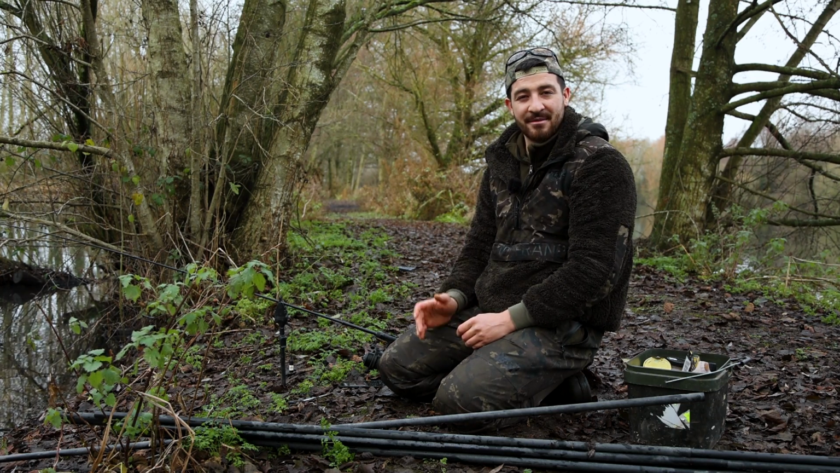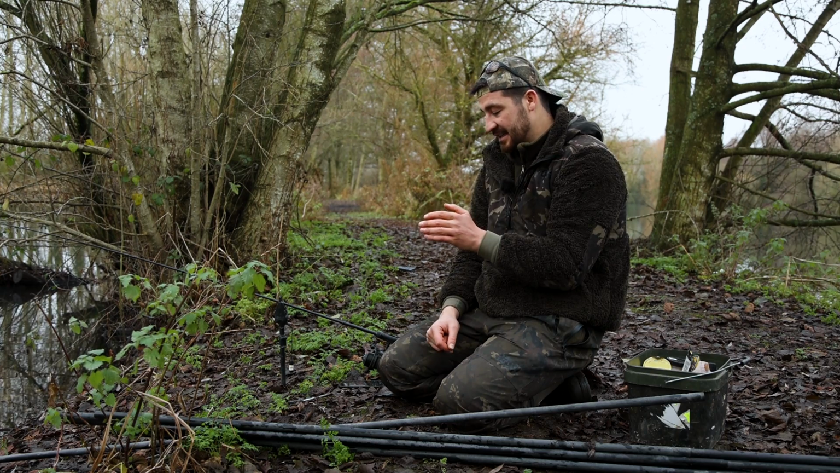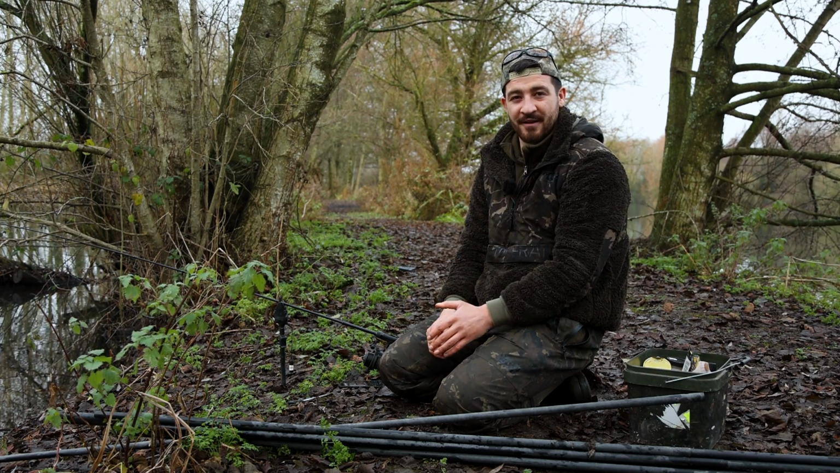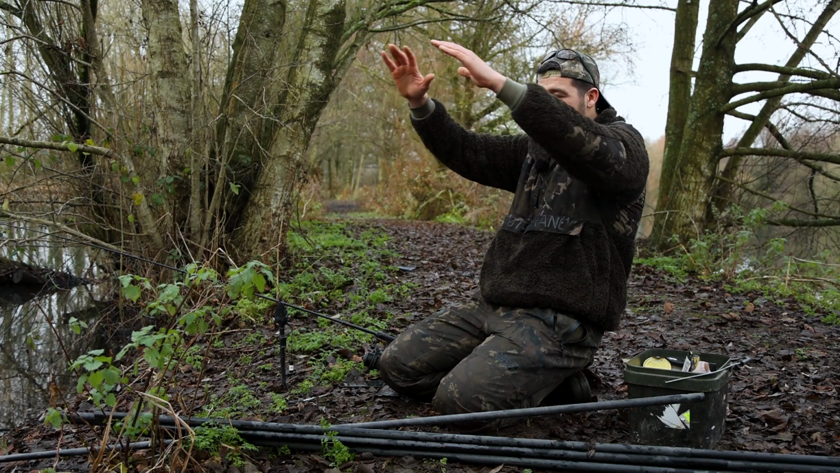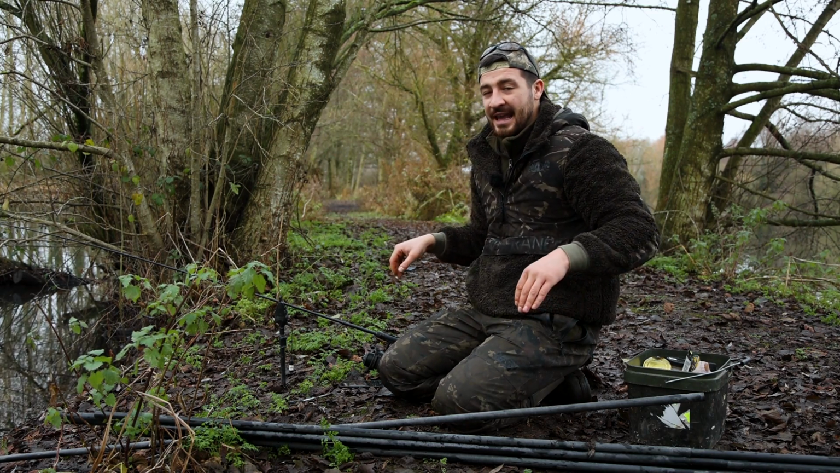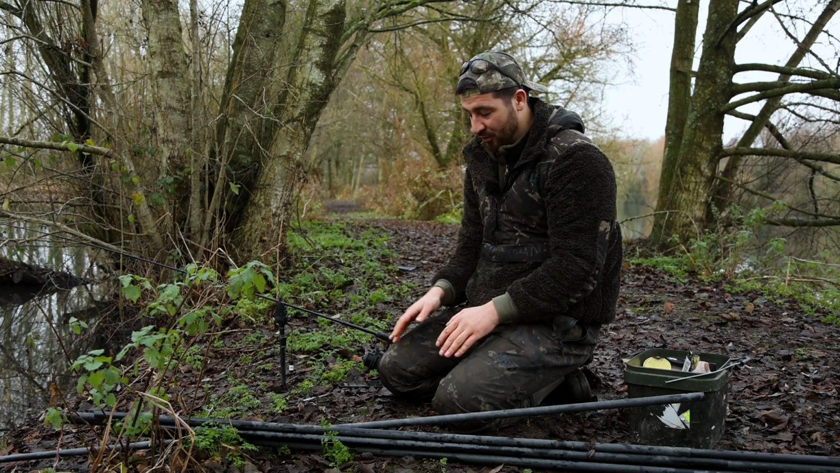Once you connect to that deeper app, there's a few things you need to consider before you even get the deeper in the water. And the first thing you need to have a look at is the beam angle. Now, beam angle refers to the beam at which the sonar is being sent down through the water. So if you have a wide beam angle, it's going to cover a lot of water. If you have a shorter beam angle, it's going to cover a smaller amount of water.